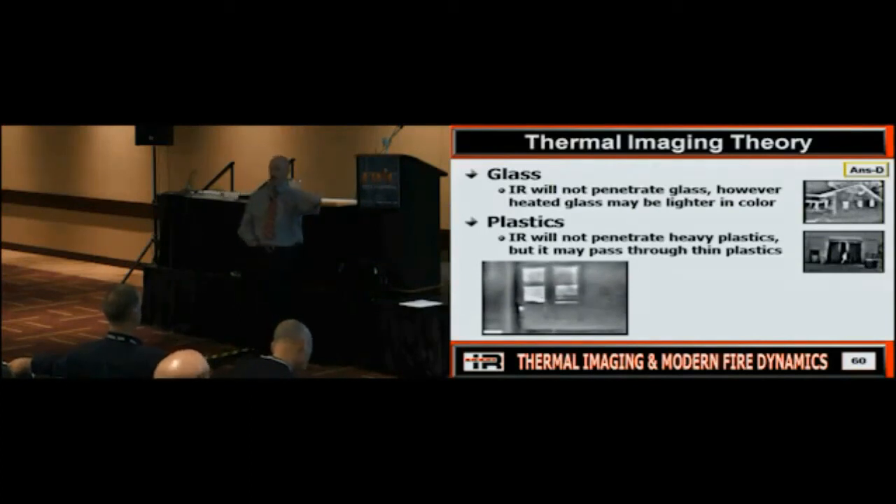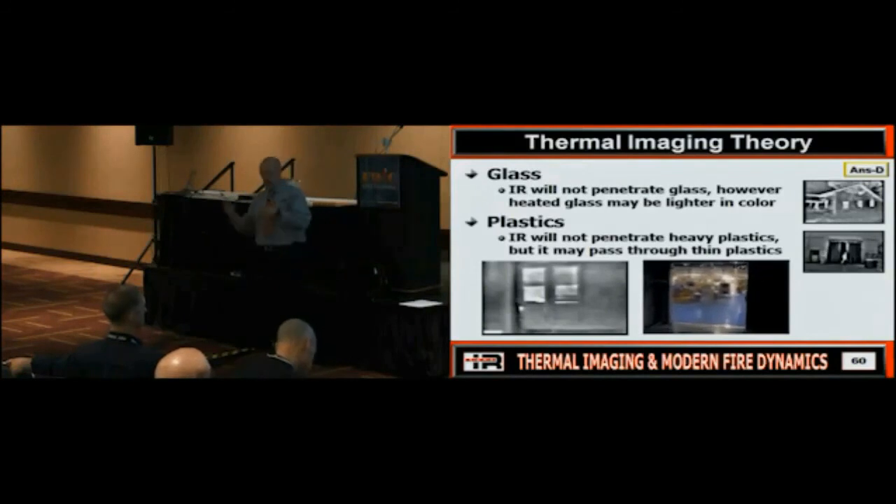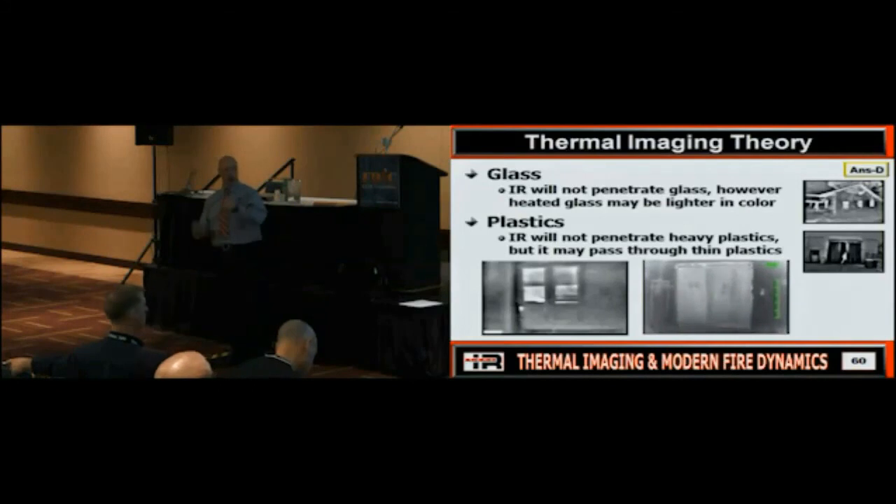Normally, we can't see through glass. We can't see through polycarbonate. There is one exception. There it is. When we look at things like plastics, we had a grocery store. We had a fire in the back of one of the freezer units. Our guys went in and we kept telling them, Charlie Delta Corner, Charlie Delta Corner. And they kept calling out, we're there. There's nothing here. Where were they?